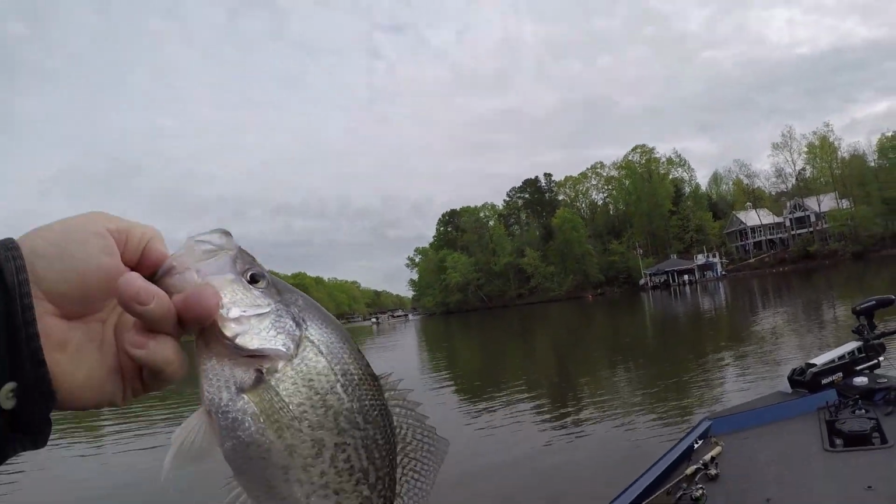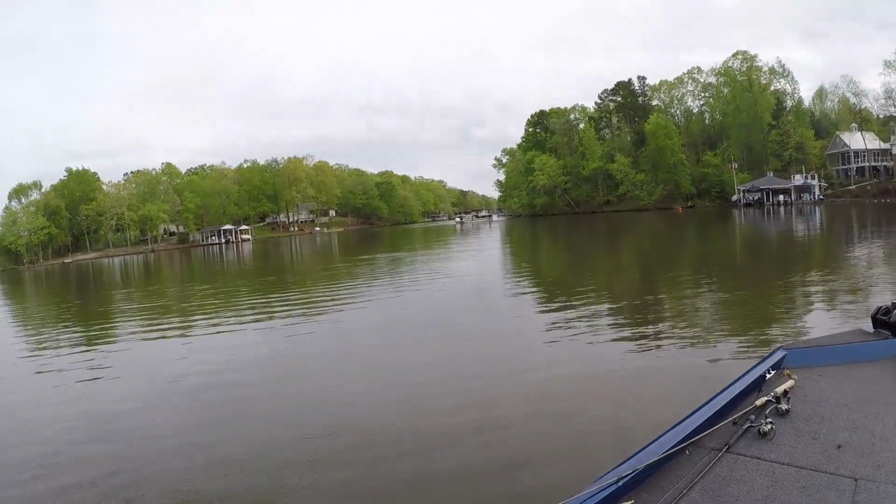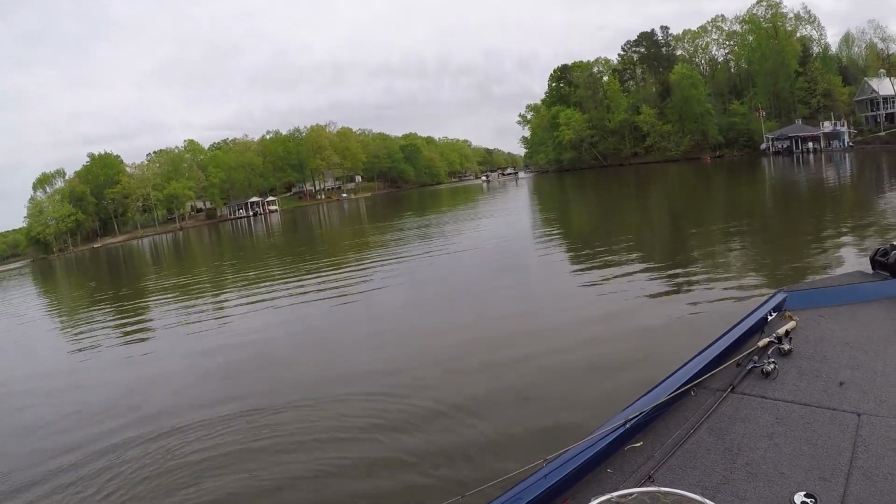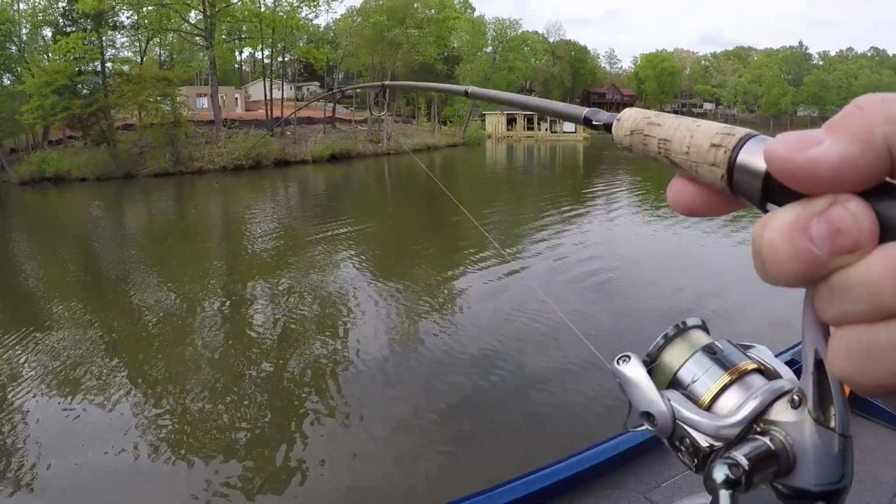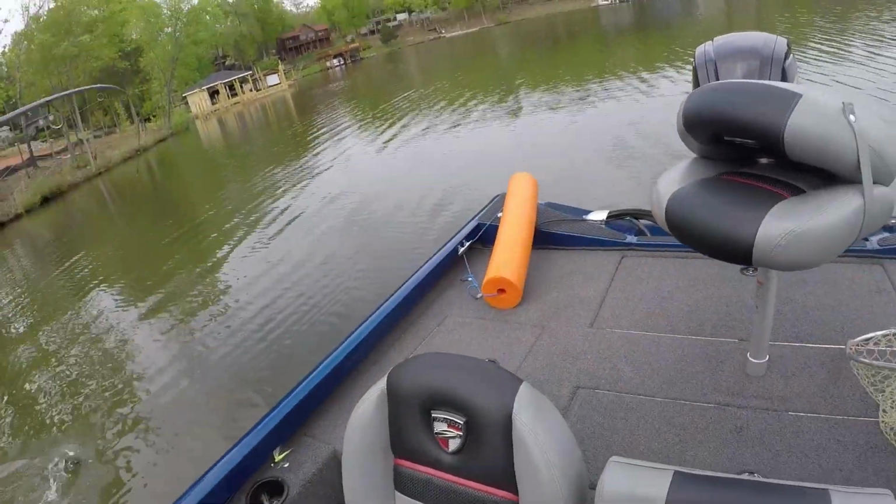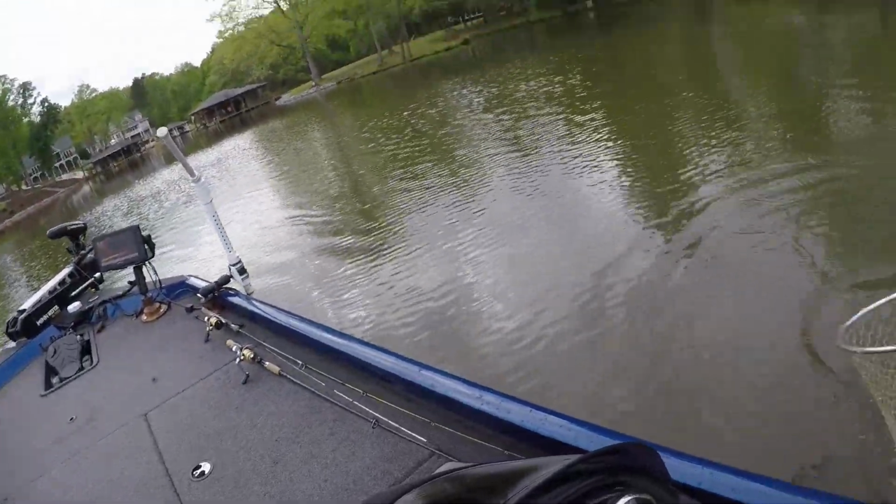That's a nice crappie there too, guys. He's a good 11-inch, 11.5. It's amazing, if you get a pontoon boat, you can put a trolling motor on it, or you can fish without a trolling motor. He's got the outboard running. All right guys, got another one out of that treetop. This is about the 4th one out of this treetop. They're getting hard to catch now.